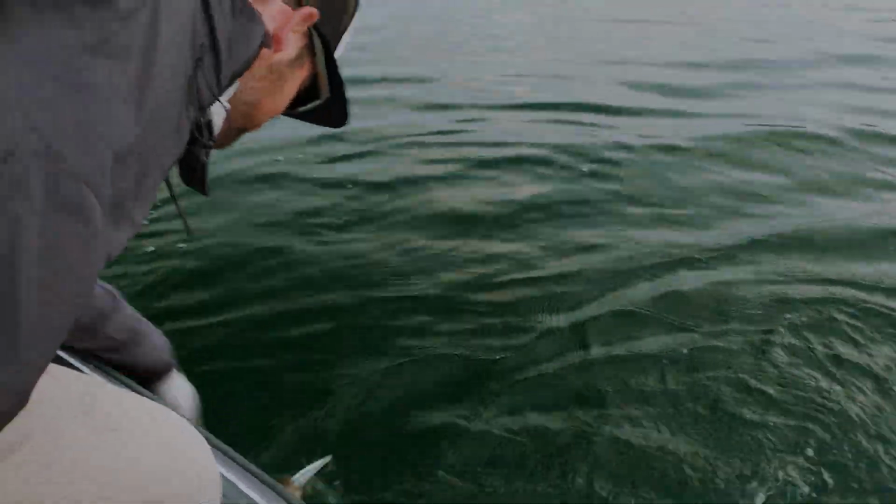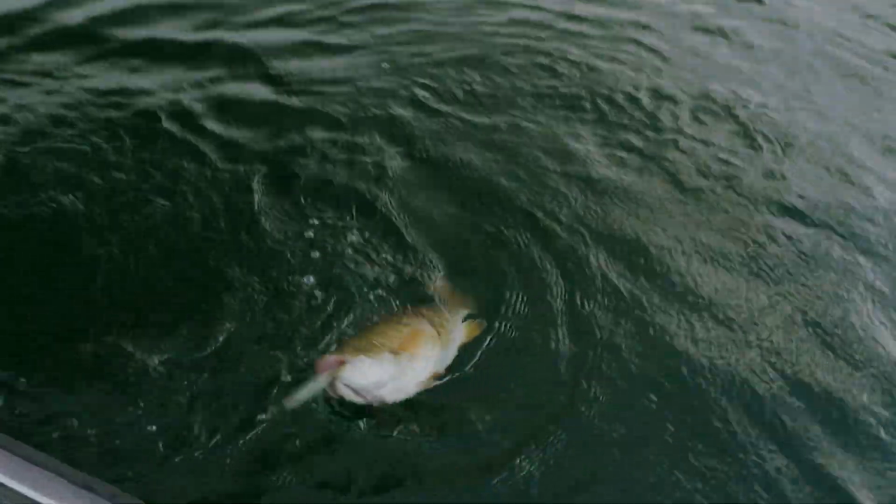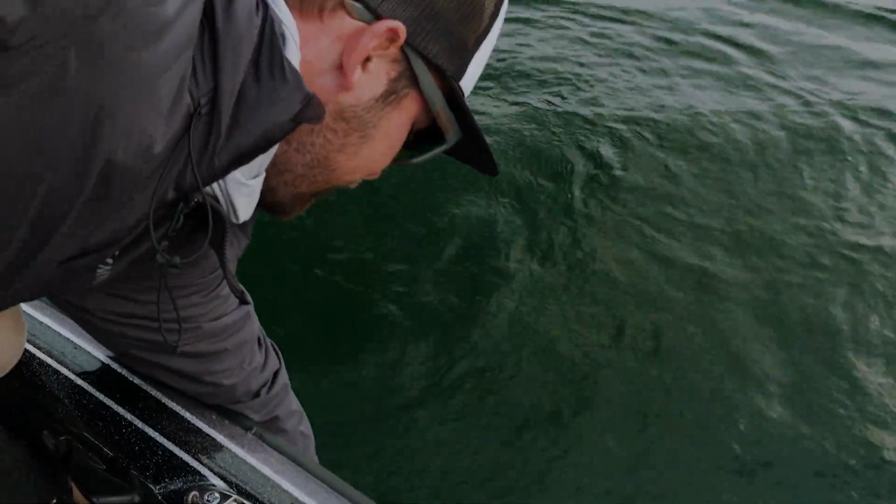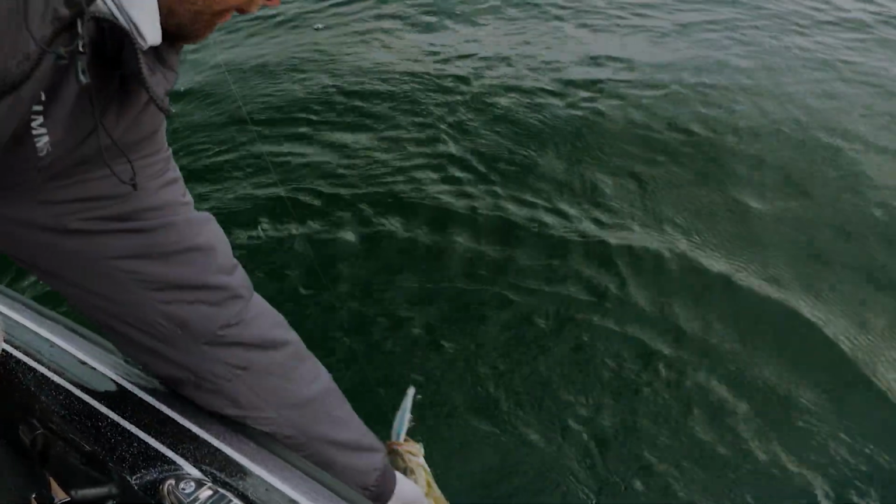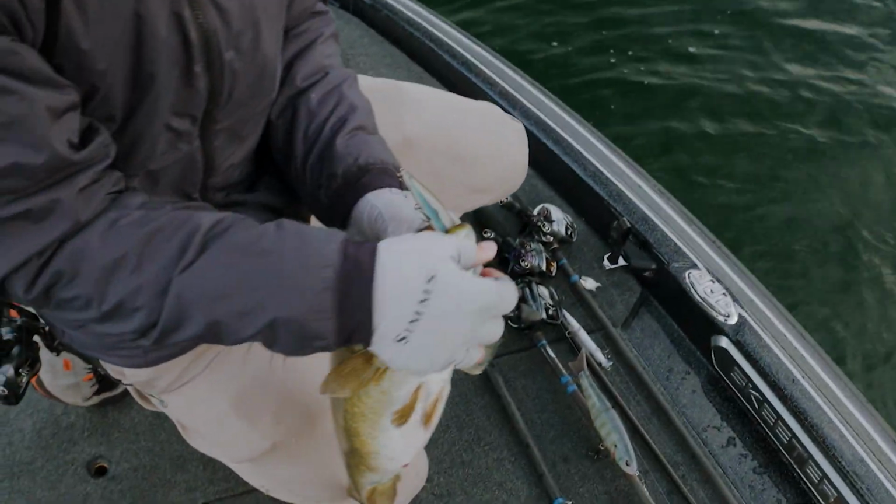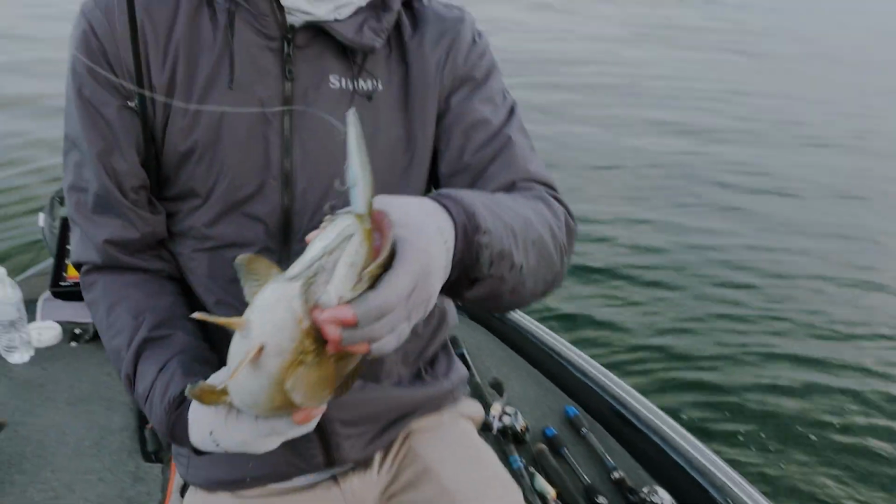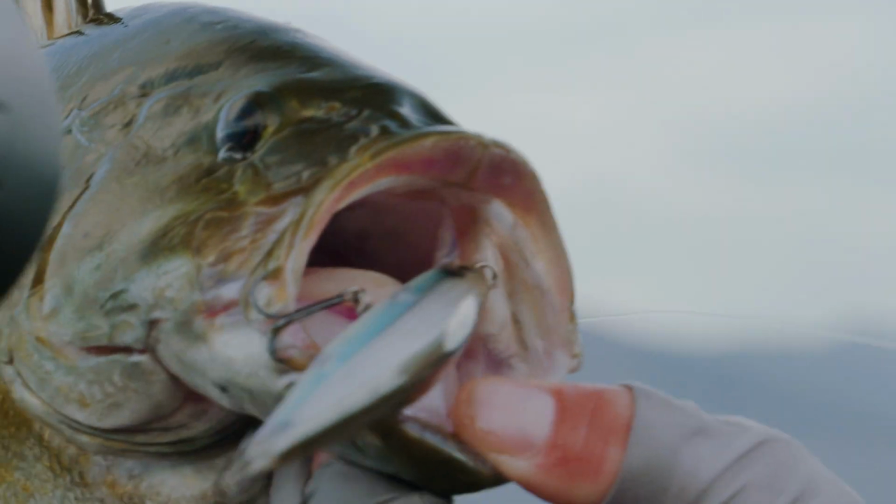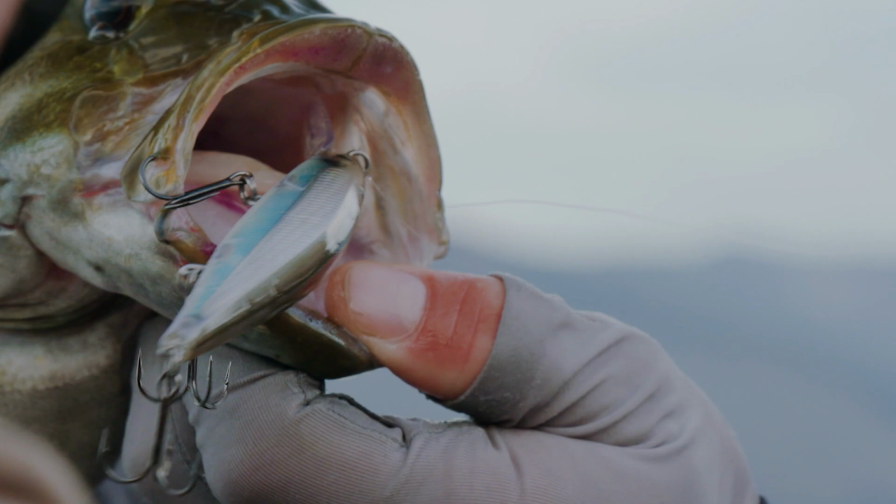Makes it a little challenging getting a hold of him. Come here, buddy. Because he's got a mouth full of hooks. I gotta get him on the back. Come here. Holy cow, he's heavy. Look how he ate that bait. That's when you know you got the right deal going on, when they're eating it head first like that.